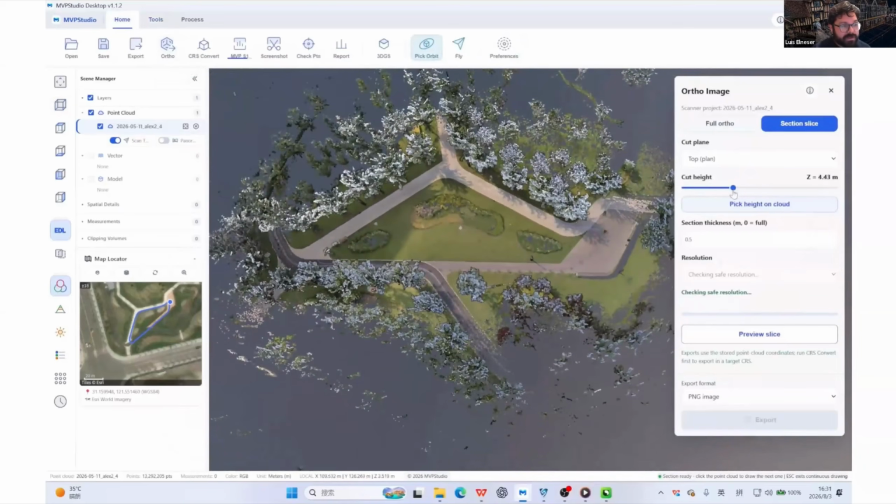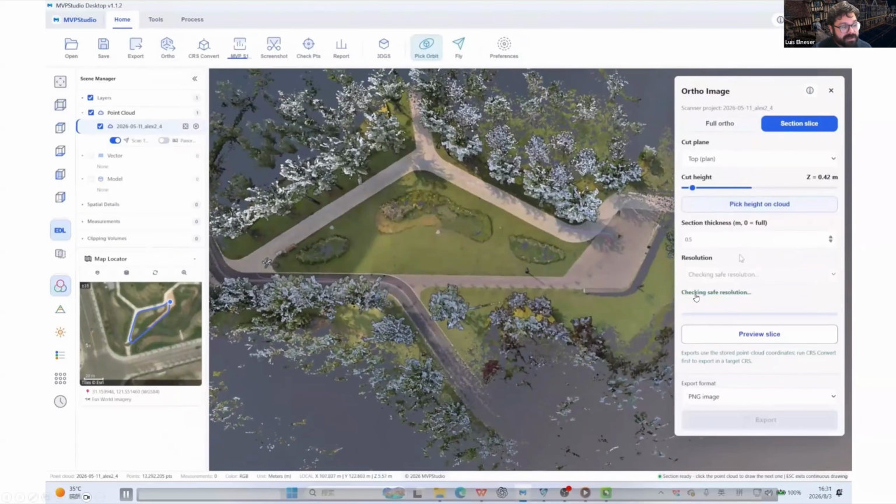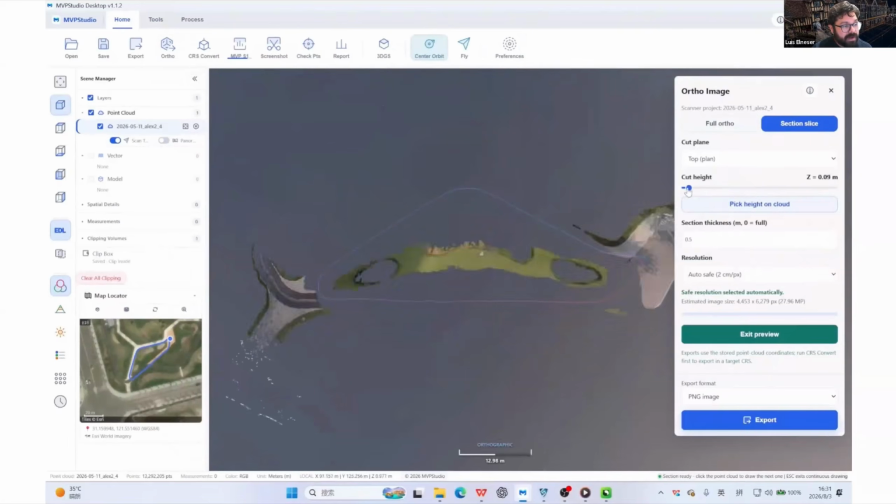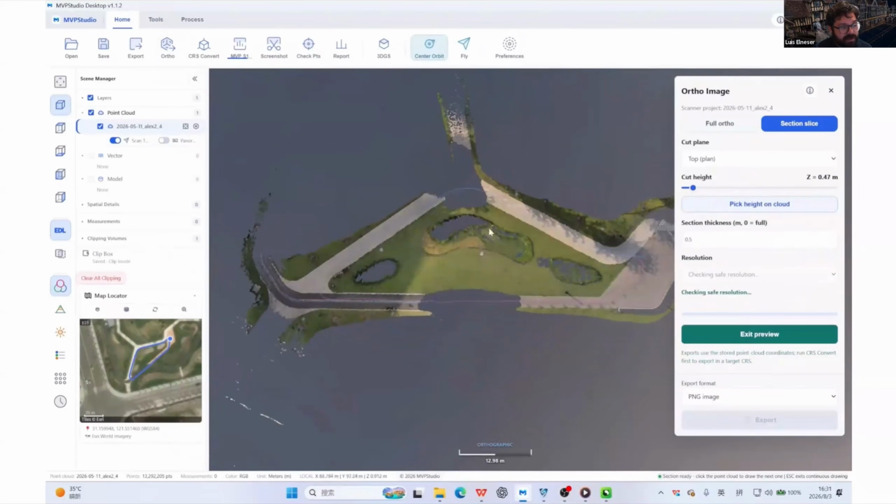Another feature we have is the ortho image. So similar to a profile, an ortho image is a horizontal plane that cuts through the point cloud at different heights and can be exported as a georeferenced image.